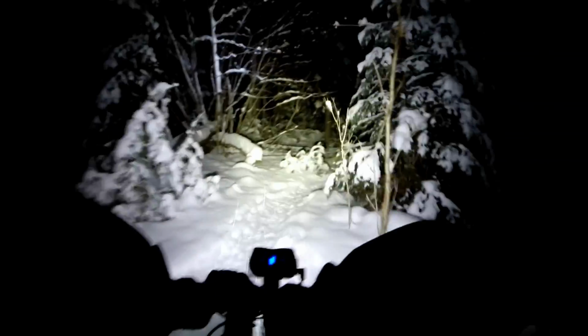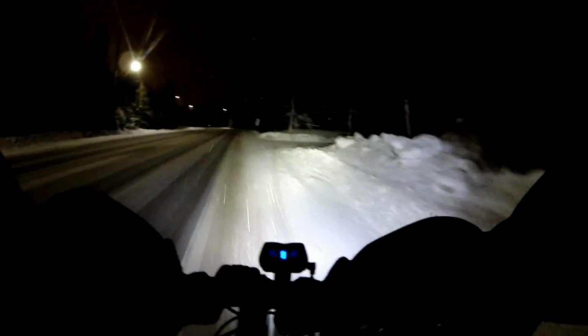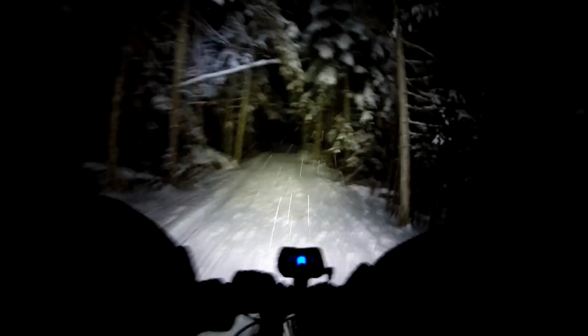It's beautiful right through here. So we're leaving one trail system and now we're going to enter another one. That's beautiful.